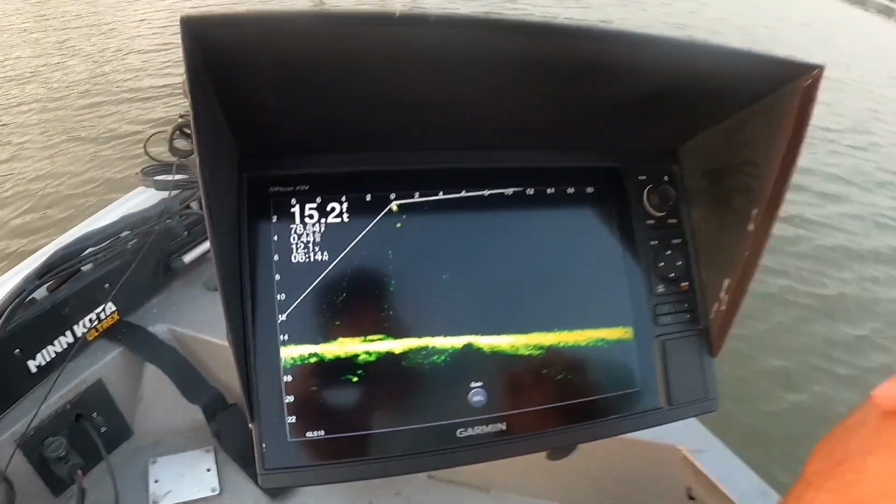I thought that might be helpful for a lot of guys that just got their LiveScope. But see if we can put it to use and put some fish in the boat.